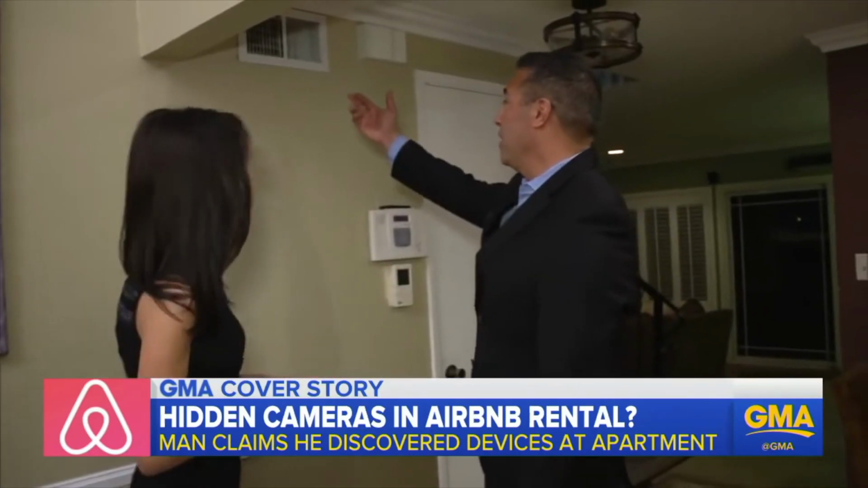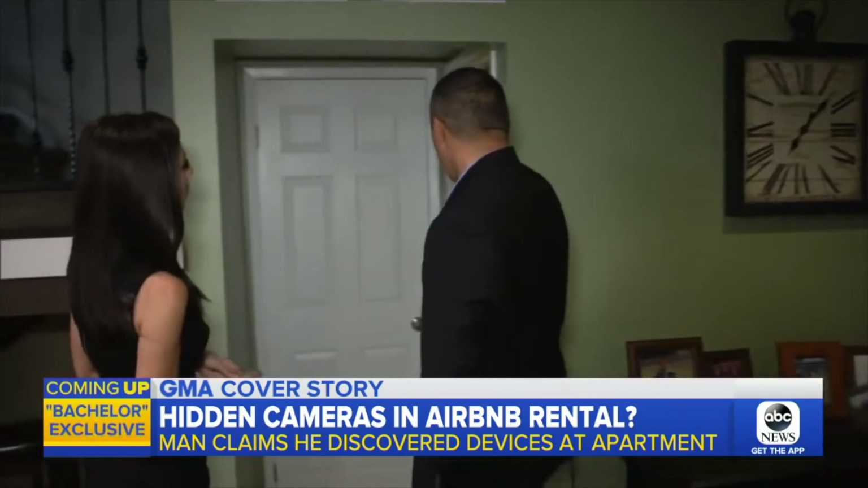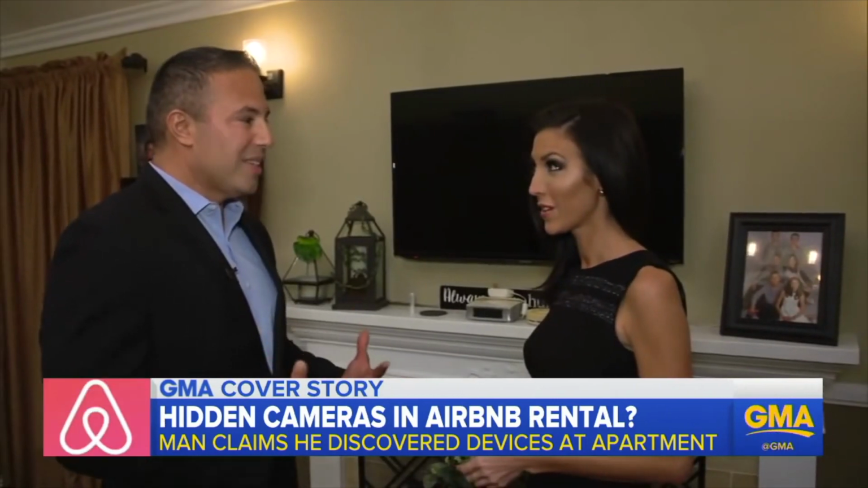Now, what are the government agencies recommending? Former FBI Special Agent Steve Gomez says when you arrive at a hotel or rental property, immediately do a quick check. Check every closet, every room, every nook and cranny to see what is inside. They're recommending you to check every nook and cranny whenever you get to any hotel or Airbnb or any house, and to make sure that there are no devices anywhere in the room.